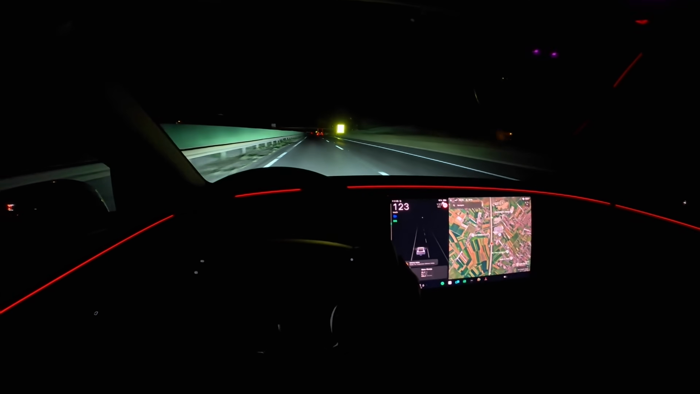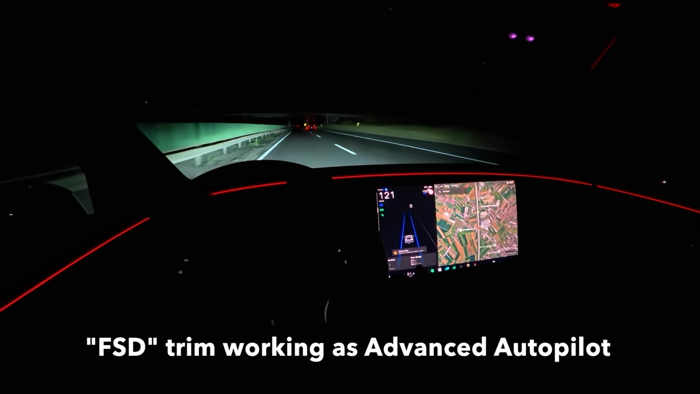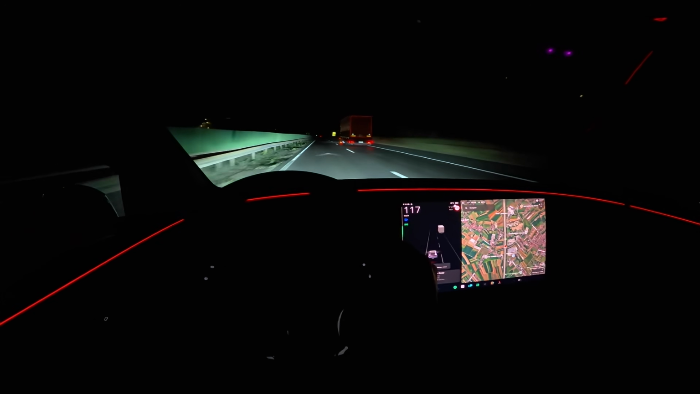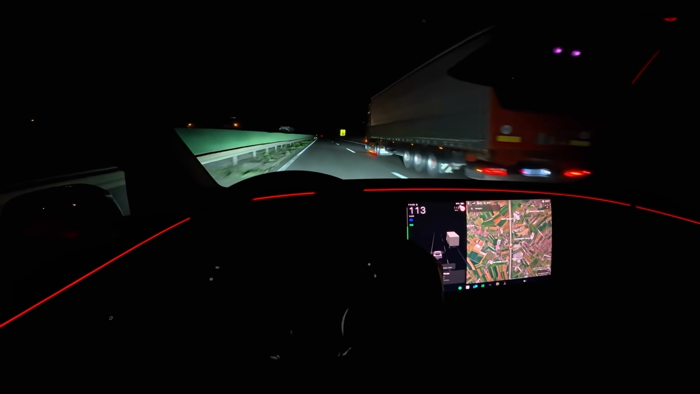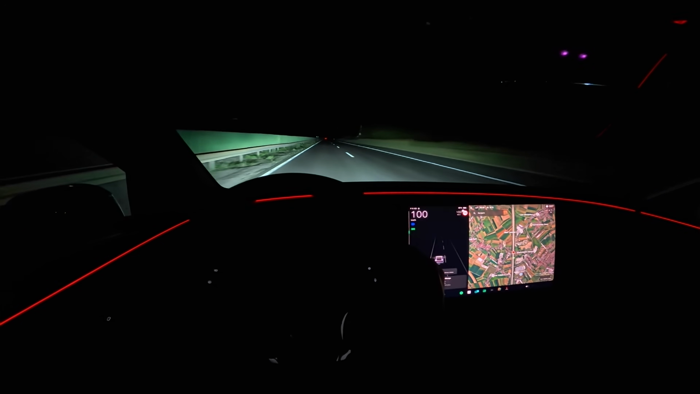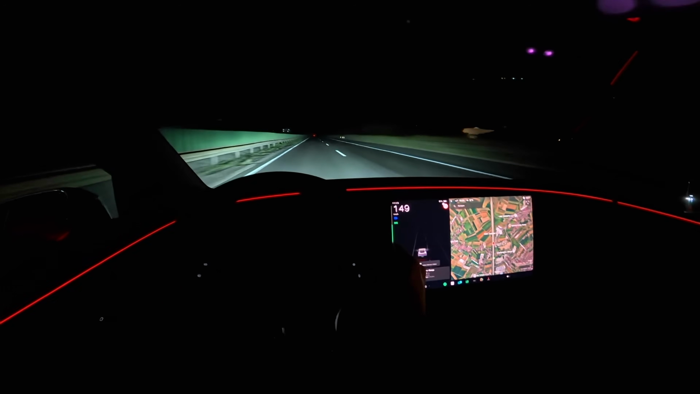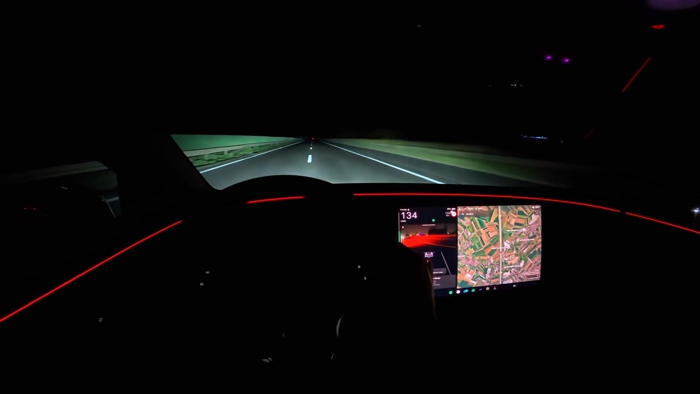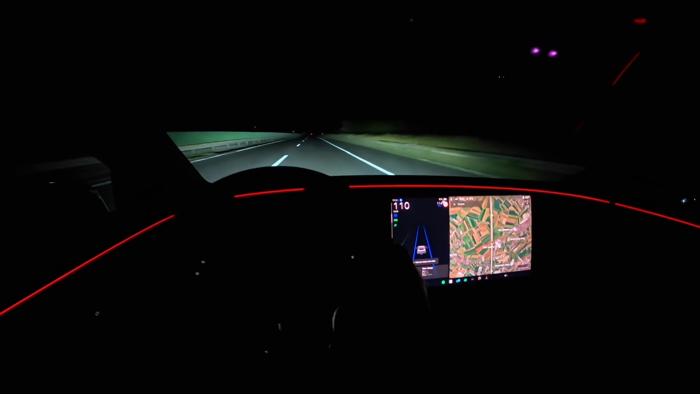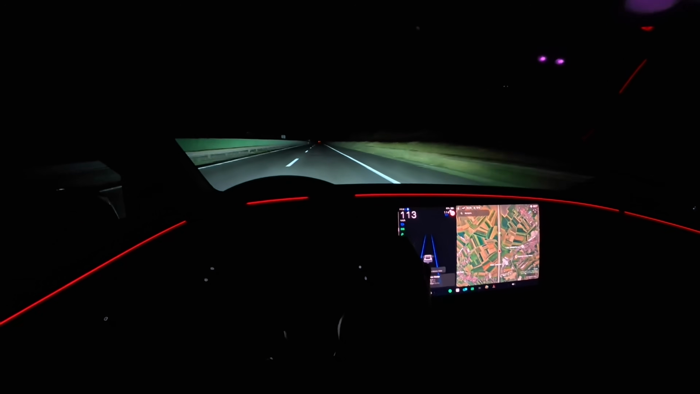Now if I press the autopilot, this is the FSD, so it also has a lane change feature, but I'm going to disable it. There's a stretch of road here that's just straight, so I'm just going to punch it from 100 all the way. Just really nice and smooth acceleration. And I'm going to come down here. The long beam is nice and bright, and nice and wide as well.